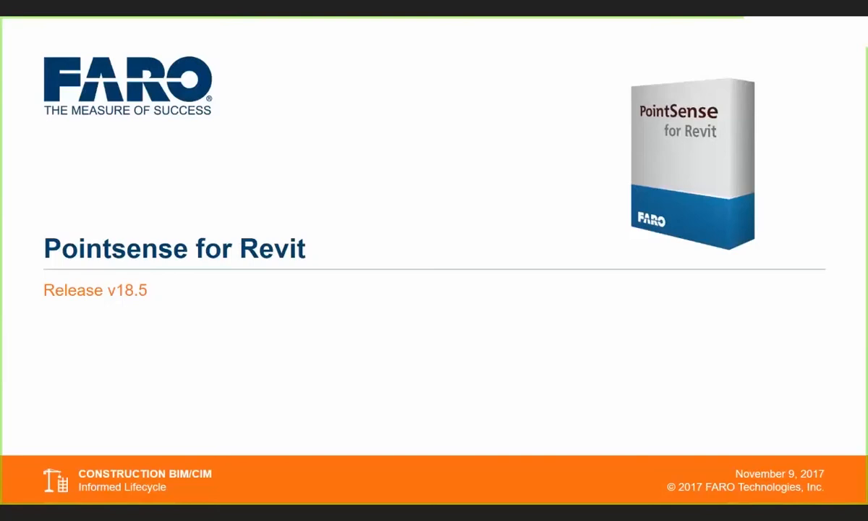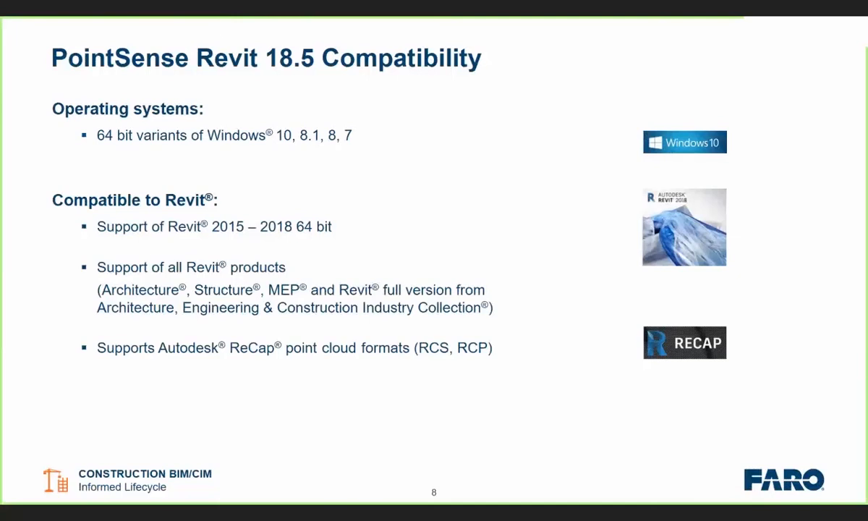So let's look a little bit at PointSense for Revit. Like I say, we're currently on release 18.5. In terms of compatibility, this is working with all 64-bit variants of Windows, and we can support versions of Revit back to 2015. As long as it's all working in 64-bit, no problem. And it will work over the top of any version of Revit, or the full version. And we will support ReCap point clouds. So obviously with Revit having the ReCap support for RCS, RCP, we are working directly over the top of Revit as a ribbon, and so we're working with that format.